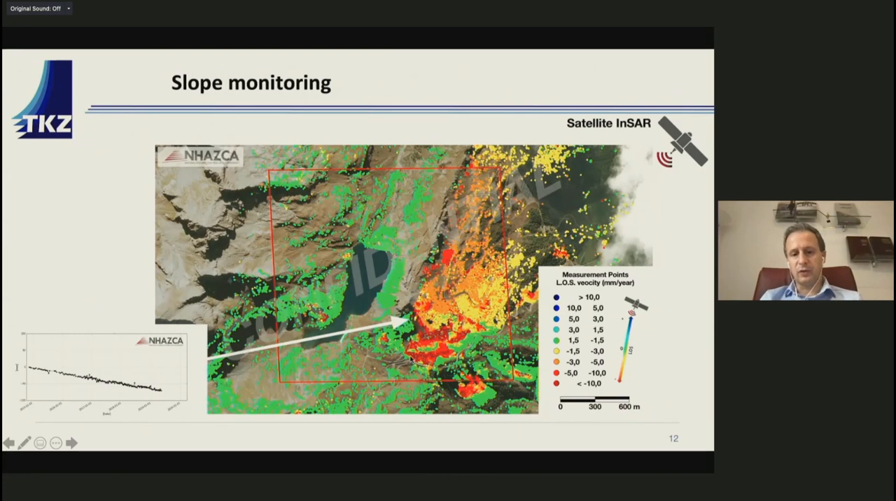You can see this huge mass, this huge color that goes from yellow to orange to red. All those points that you see over the picture are measurement points derived by satellite InSAR, and those going to yellow, orange and red mean movement.